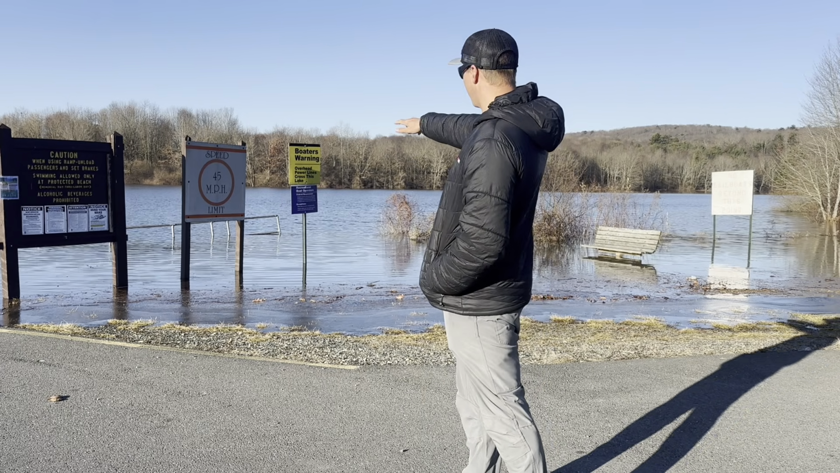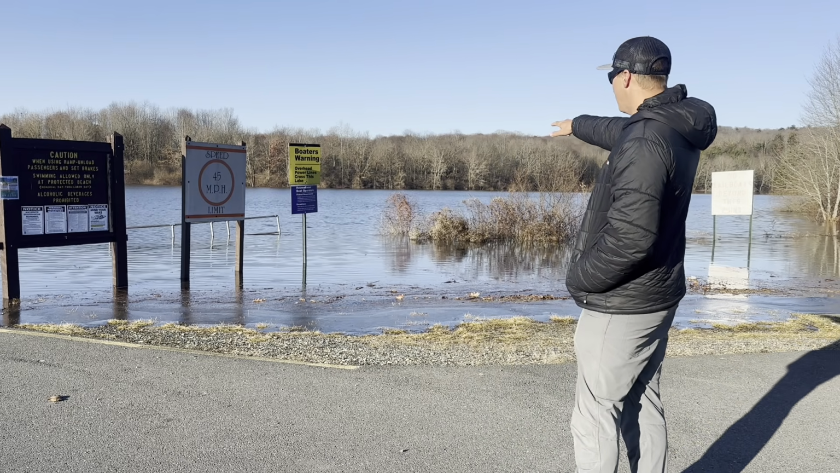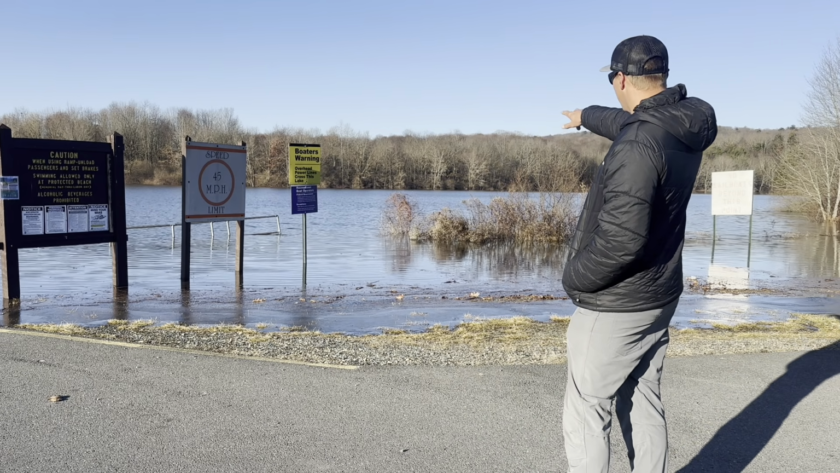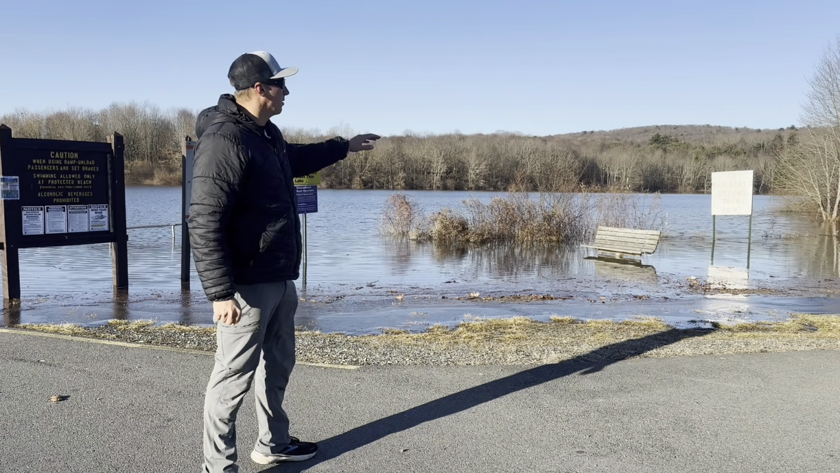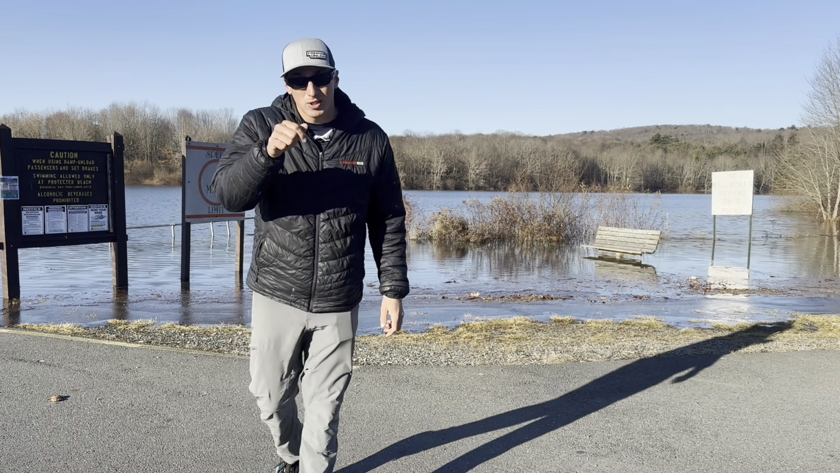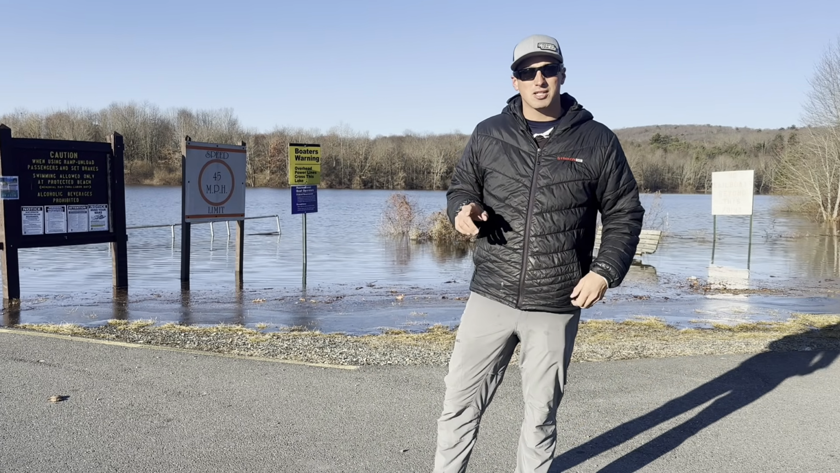They pulled the docks out earlier this year, but the water is over the railing where it would normally be. This whole backwater, there's a sidewalk here. All this is completely flooded. But the good news, the water's still clear. It didn't get all muddy, so I think that's gonna help us.